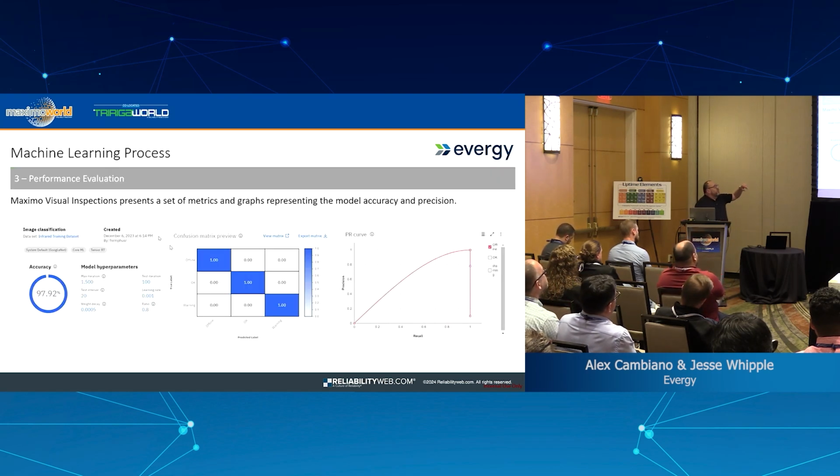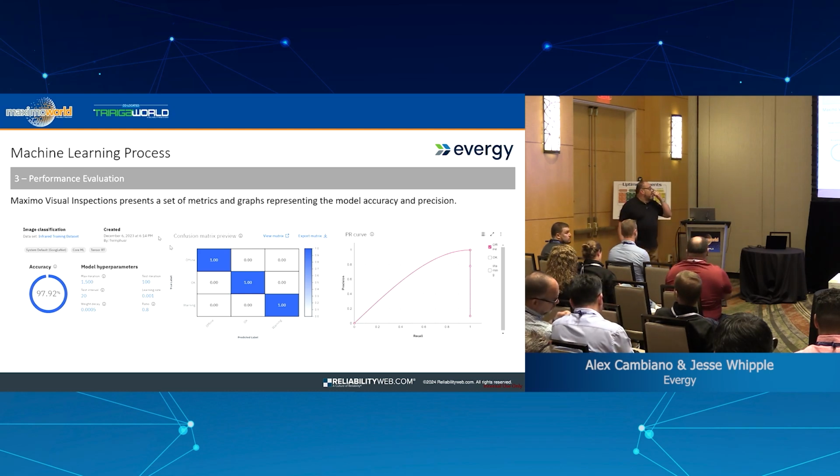So you do the machine learning model, and then the system will give you metrics and KPIs and graphics of how well the system is performing. In this case here, we have a 97.92 level of accuracy, right?